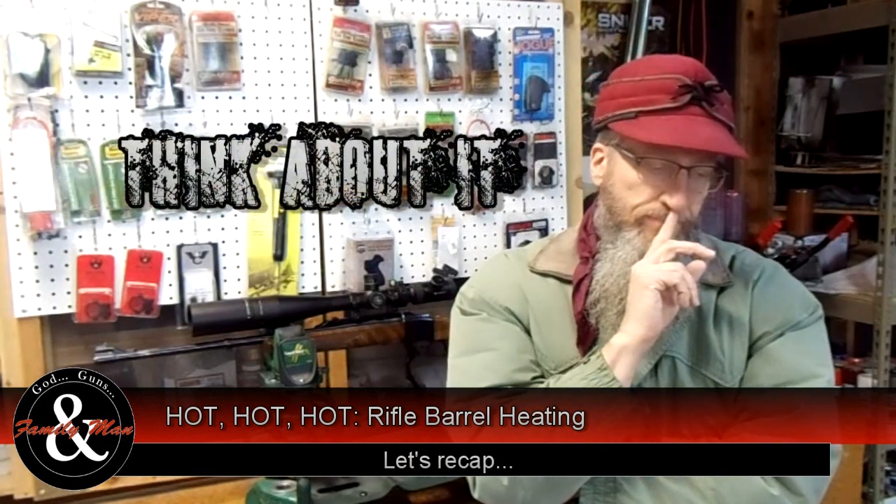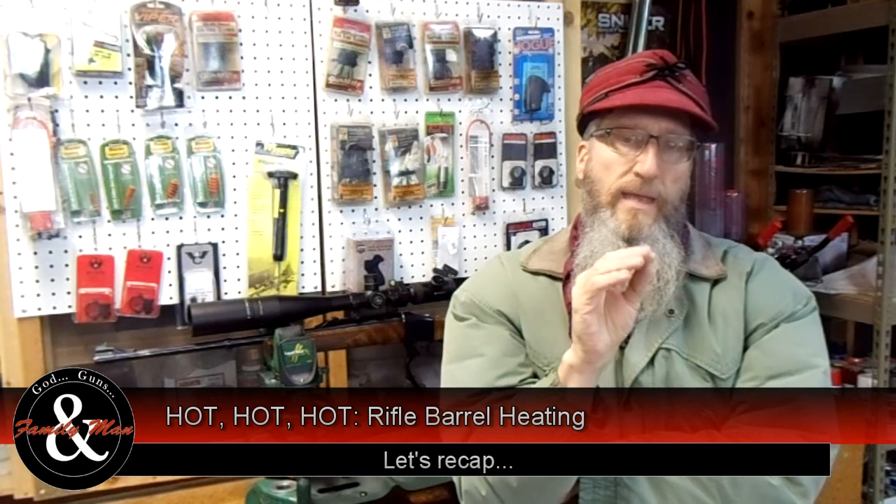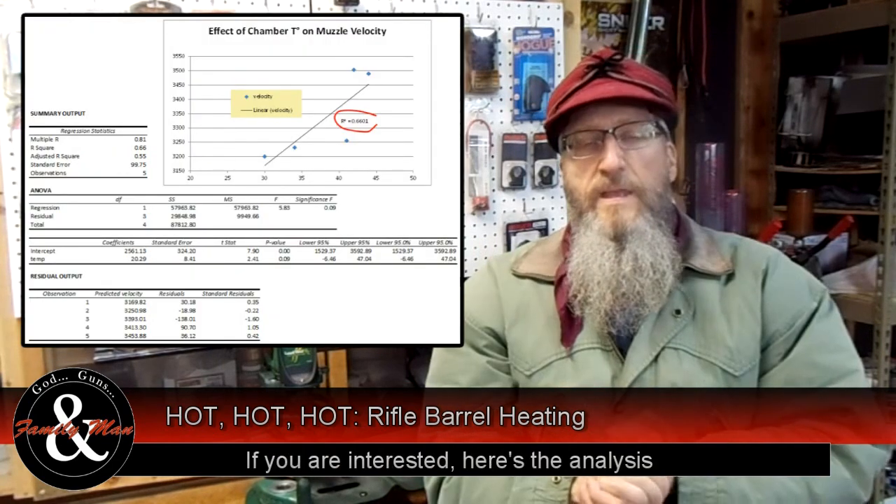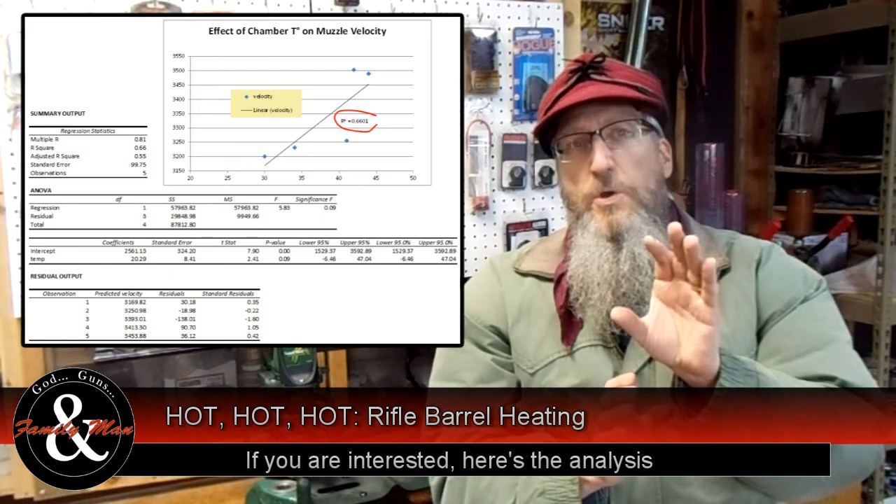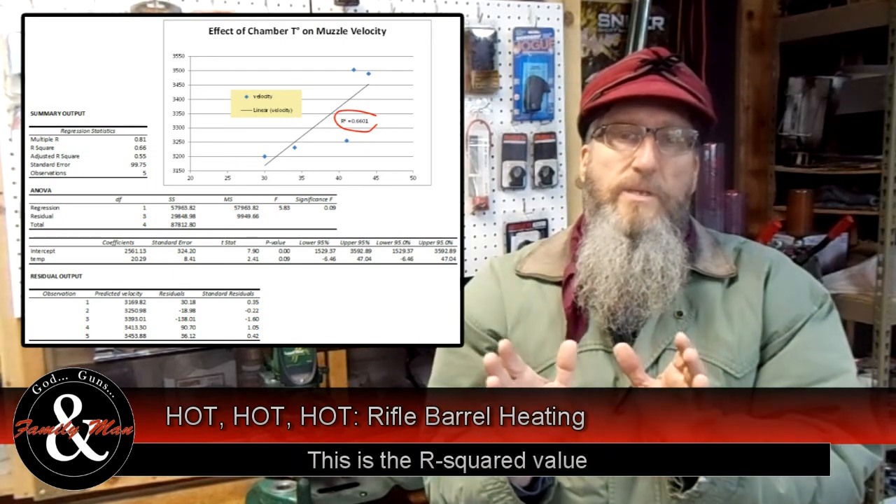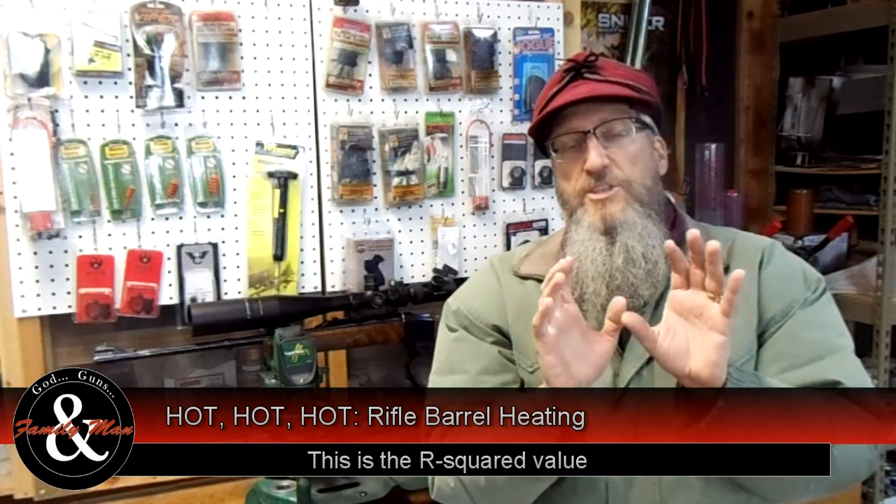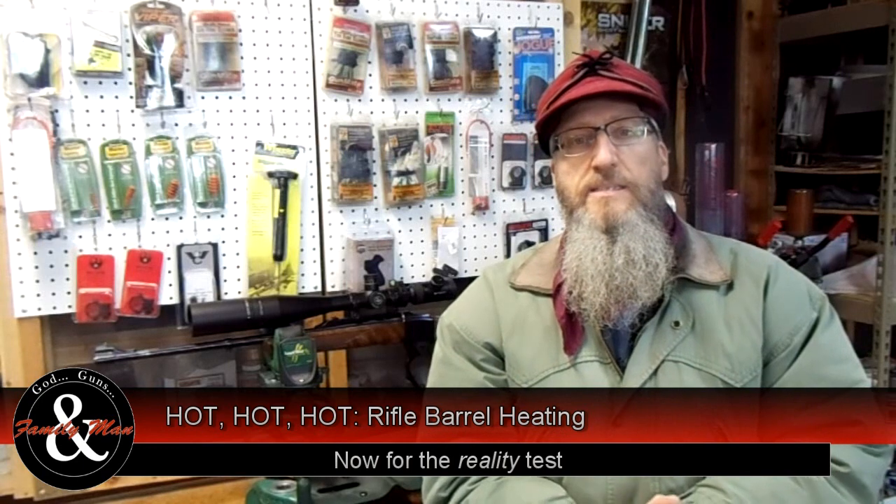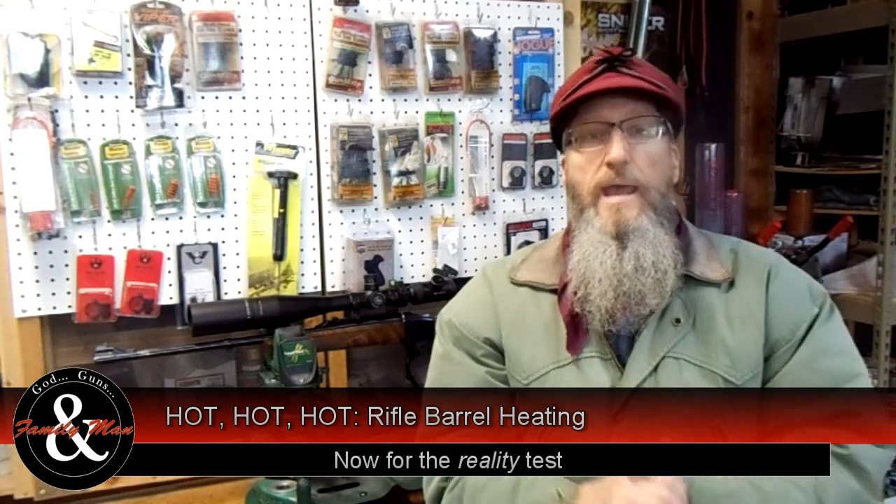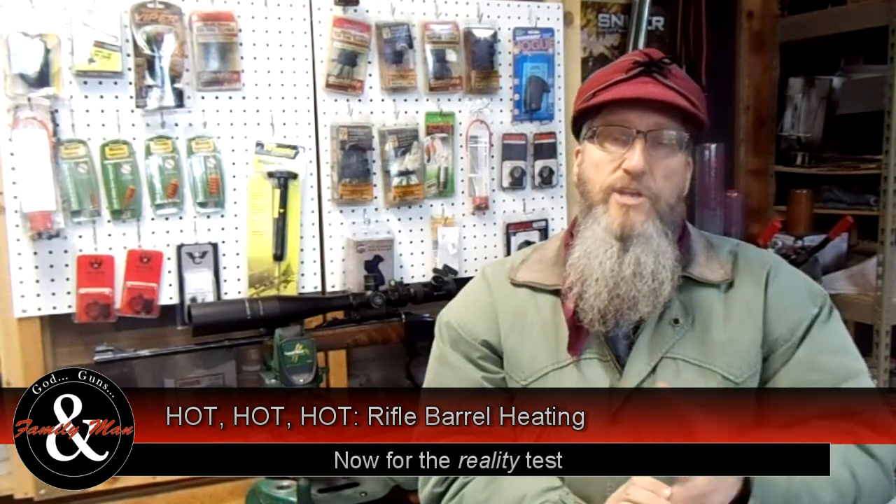Even though chamber temperatures were increasing, and that led to an increase in muzzle velocity, the data analysis showed that 66% of the difference in muzzle velocity can be attributed to the change in chamber temperature. But even with that change, we really didn't see significant or substantial differences in the impact of those bullets.